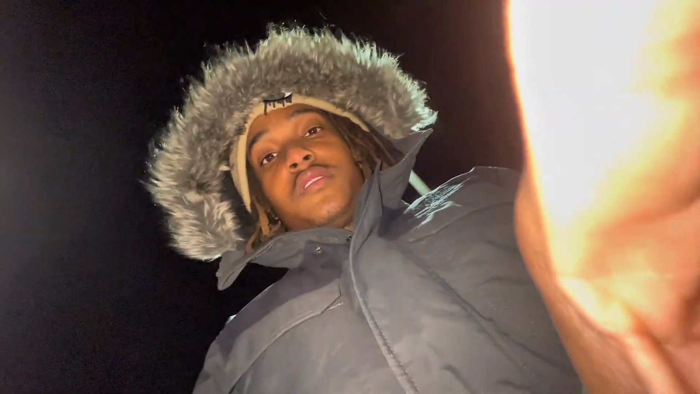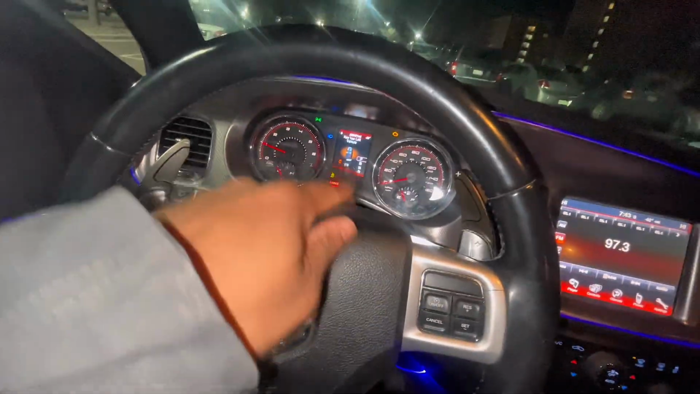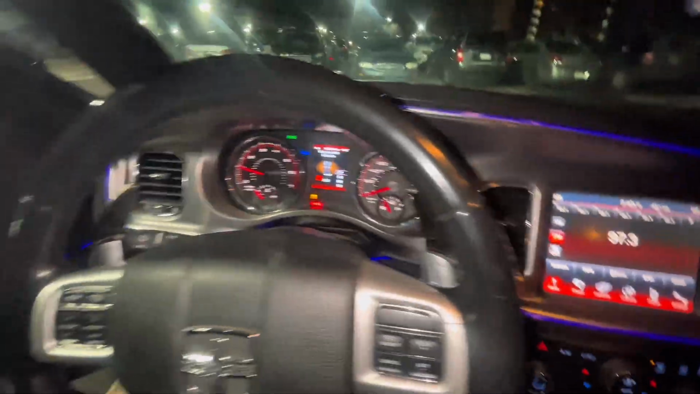My car is whistling. Like, bro, why is my car whistling? It sounds so good when it's not whistling. I don't know, it's annoying. I gotta let this warm up. Besides the whistling, it sounds good. And besides having every light on the dash, it sounds good.